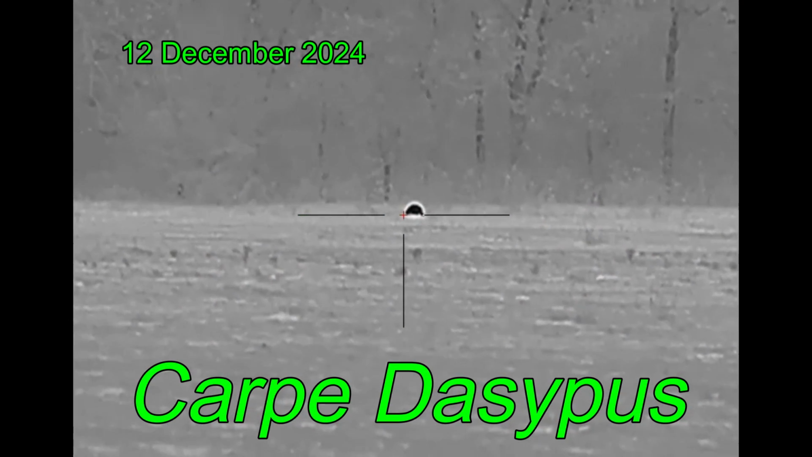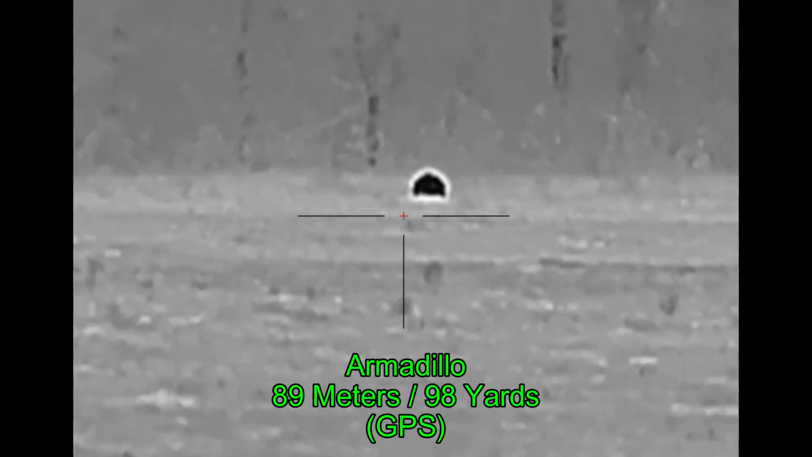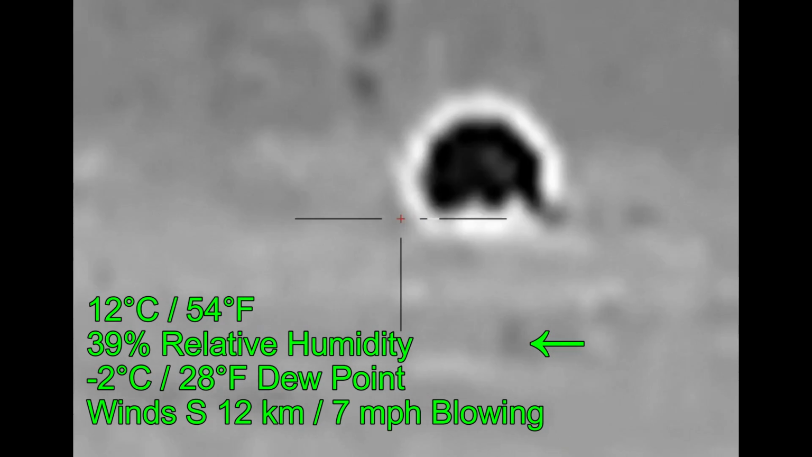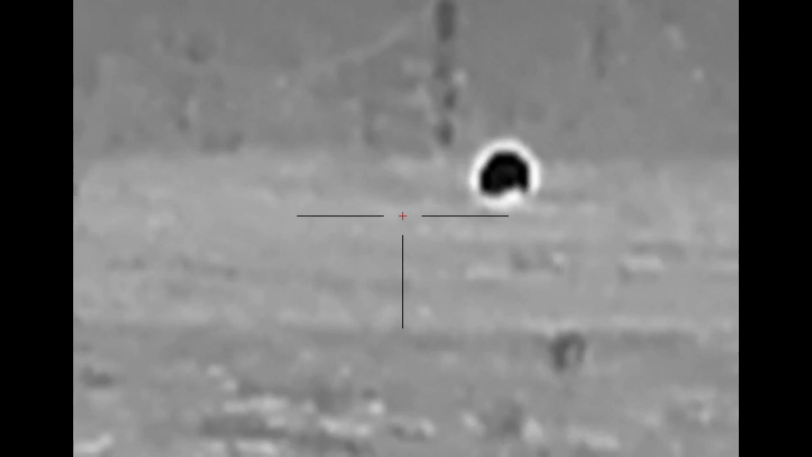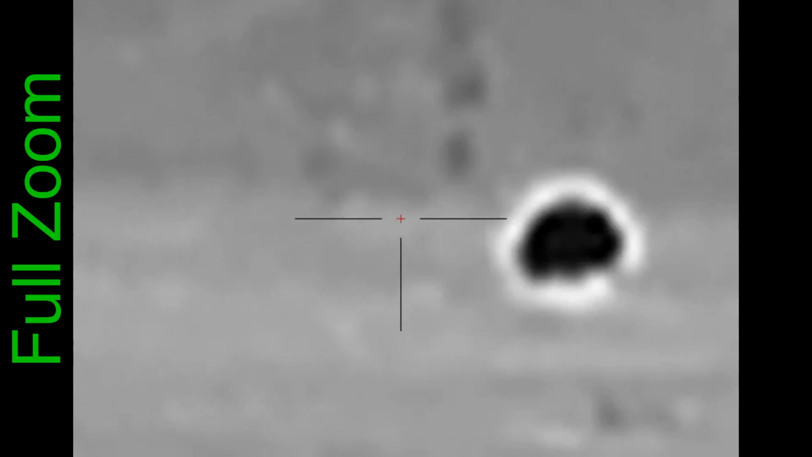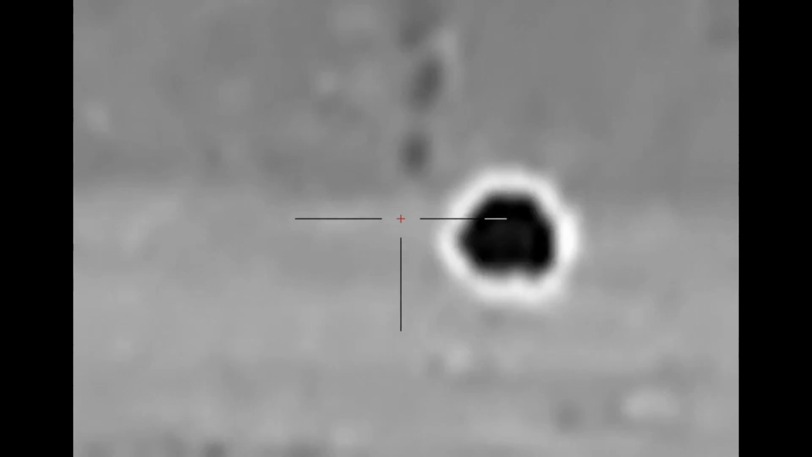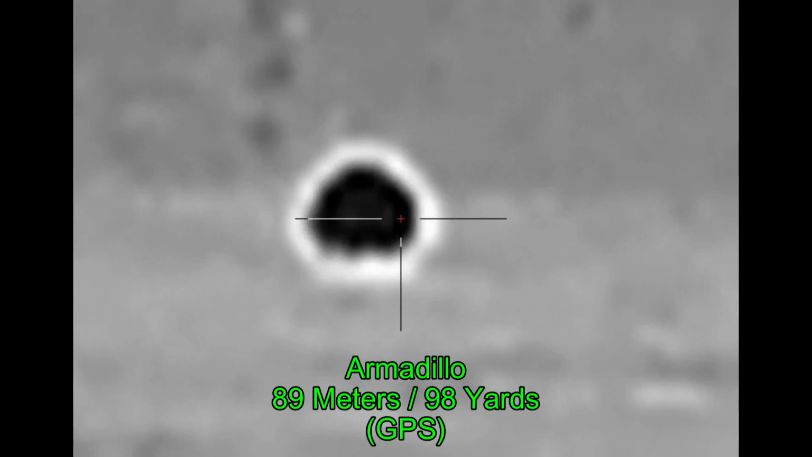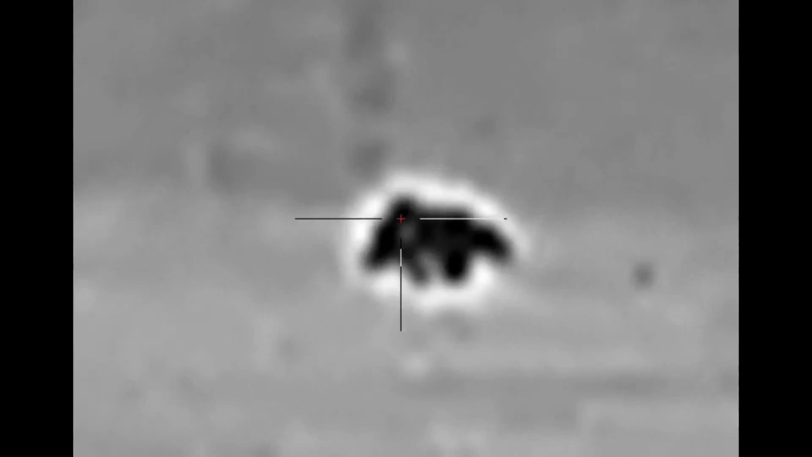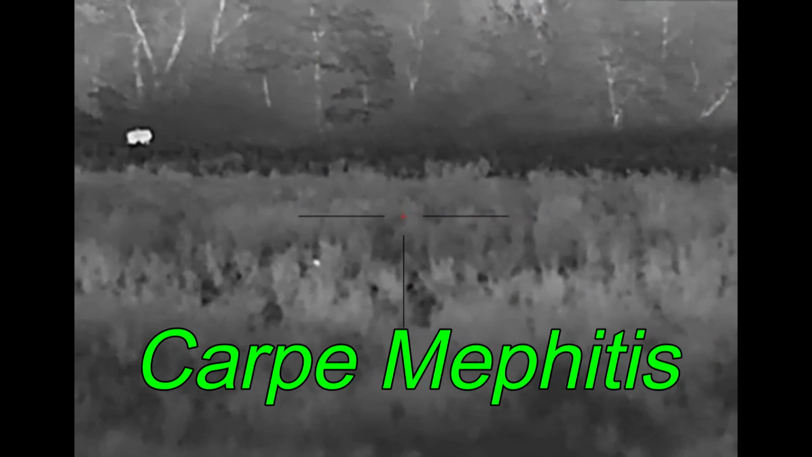Carpe Dasypus. I'm on a property where the landowner specifically requested that I shoot armadillos. I'm getting more and more landowners that are requesting this because the armadillos do damage to the property. And I haven't seen any hogs on this property. I was there for hogs, but this armadillo's here. So I'm going to go ahead and shoot it. As soon as I get settled. Here we go. Armadillo down.